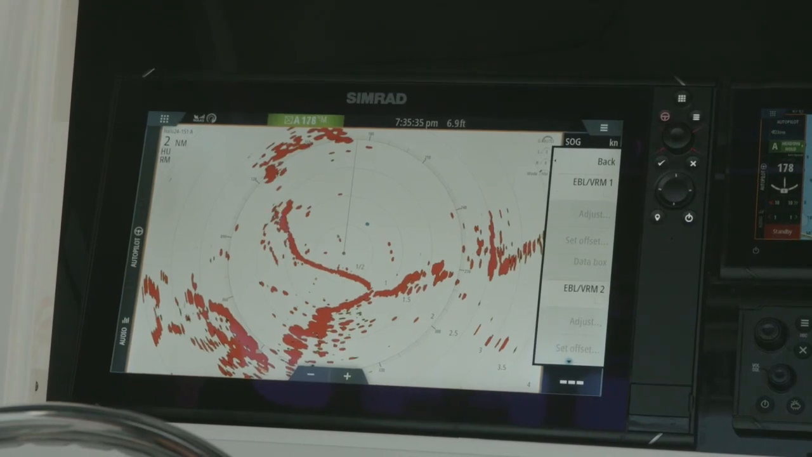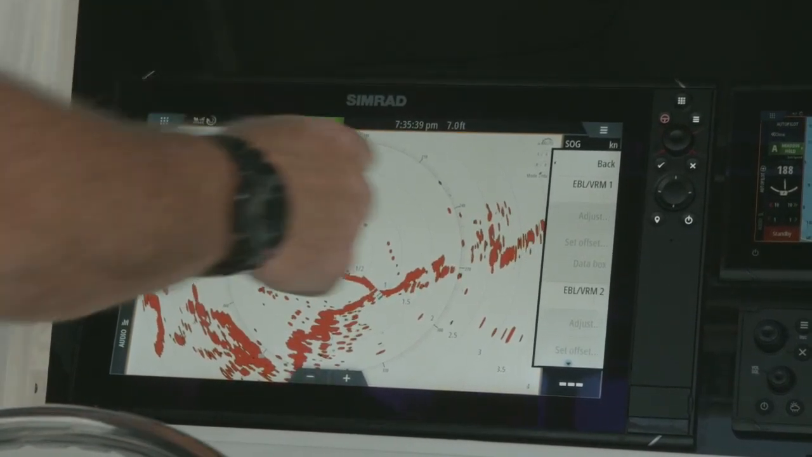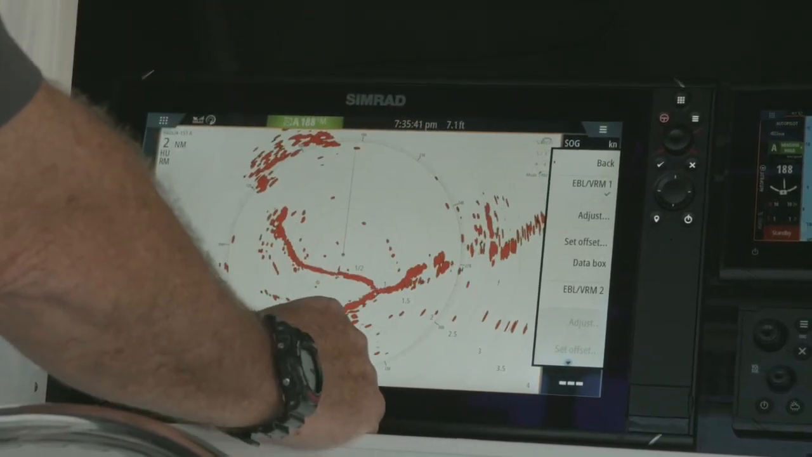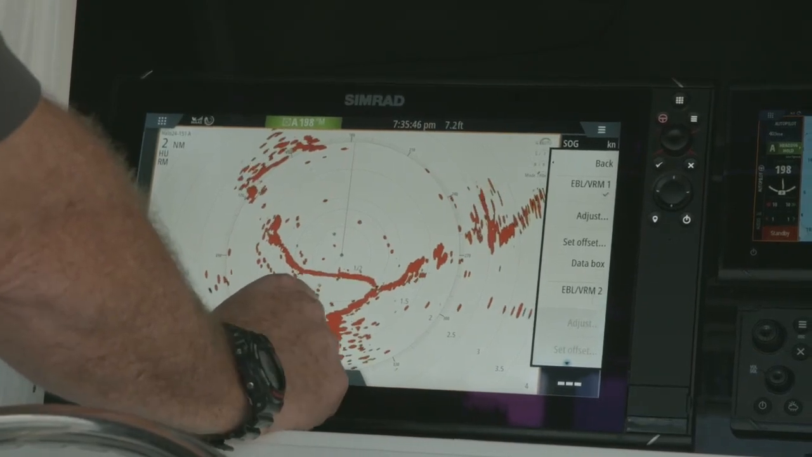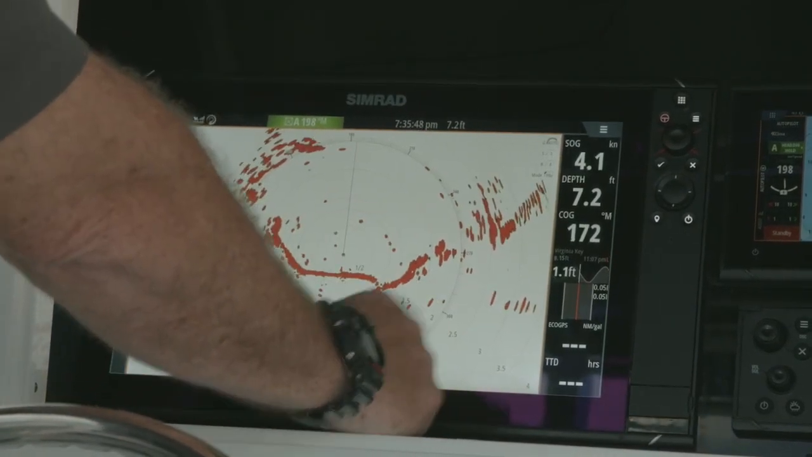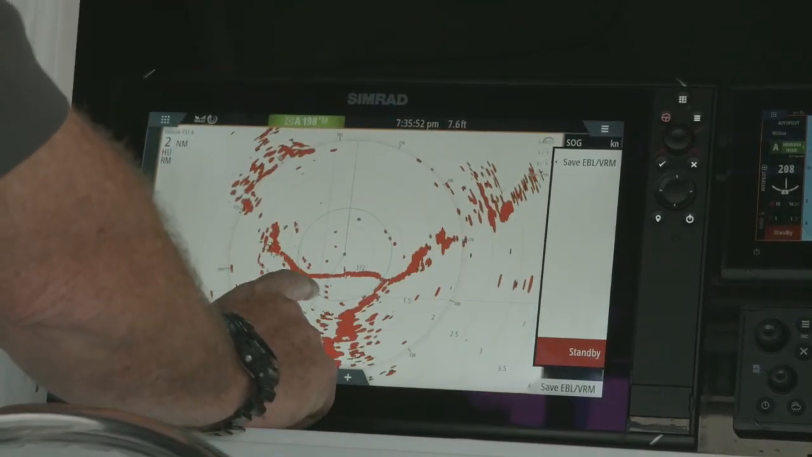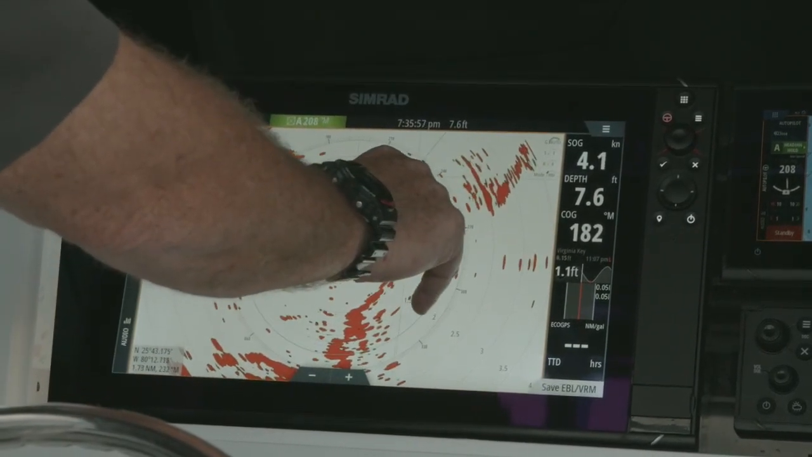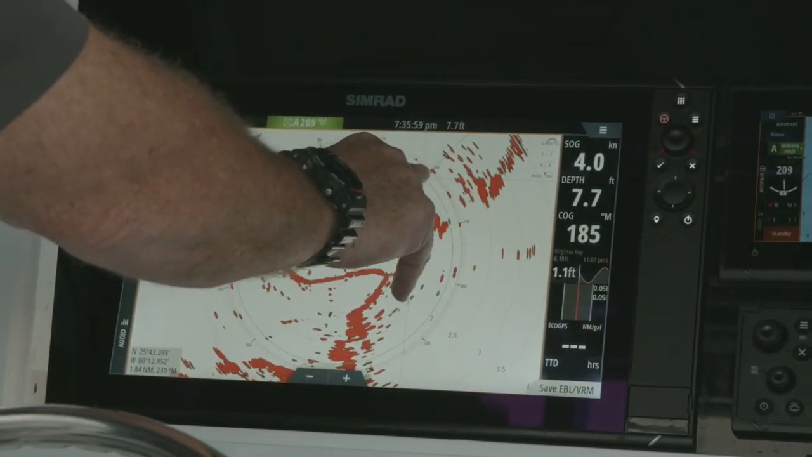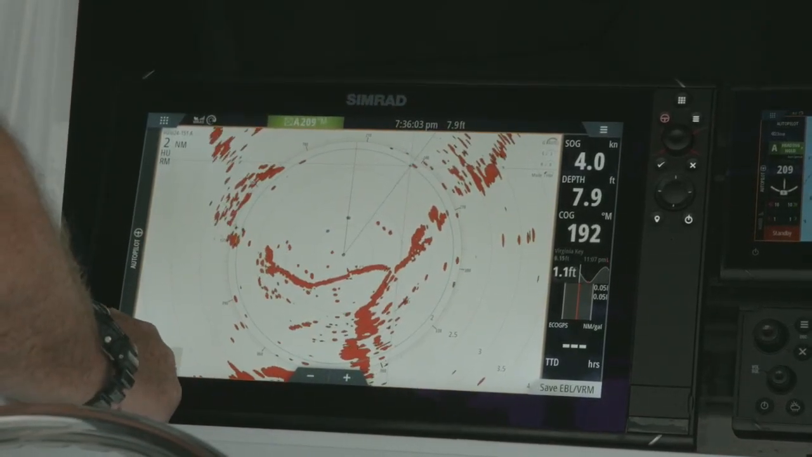EBL VRM, that's electronic bearing line and variable range marker. We have the ability to put two of those on. What that just means is that we can actually put a range and bearing line on the screen. And if we need to, we can move in or out, we can change. So if we need to see something on a target and we want to maybe just travel to that target, we now know how far away it is and what our bearing is to get there.